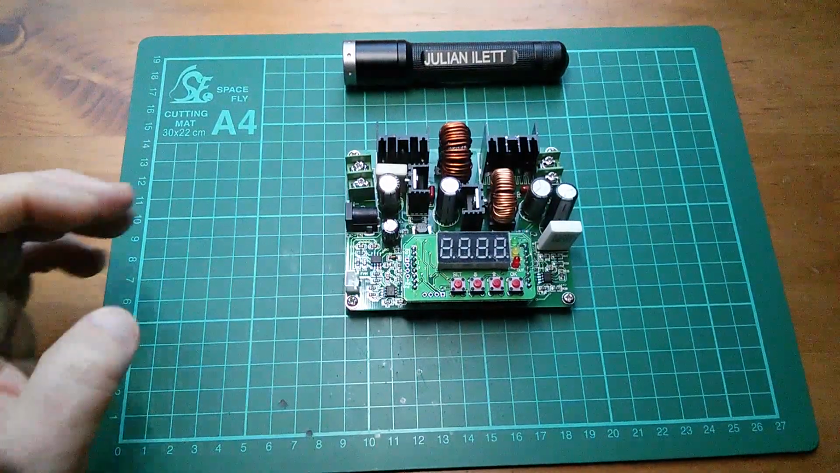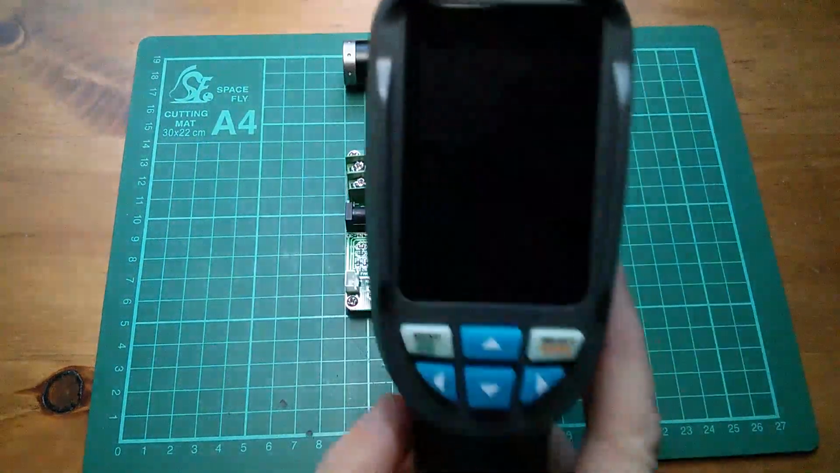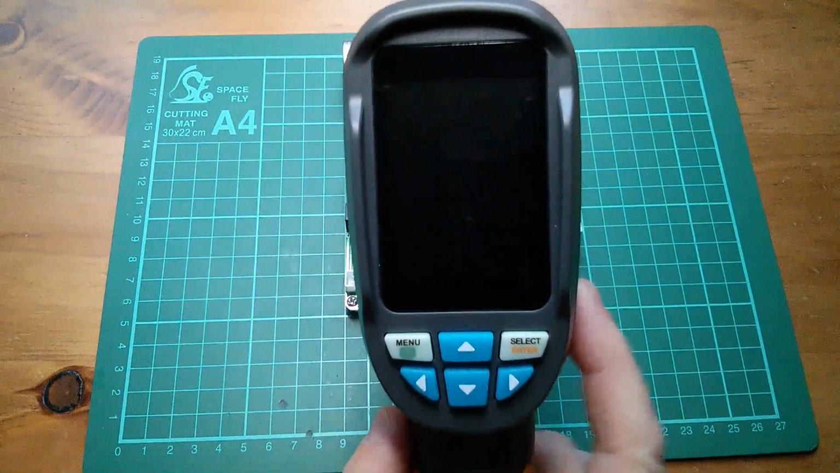So no longer on this channel will I be saying, oh, it's quite warm, but it's not that warm. Now I can do proper temperature measurements.